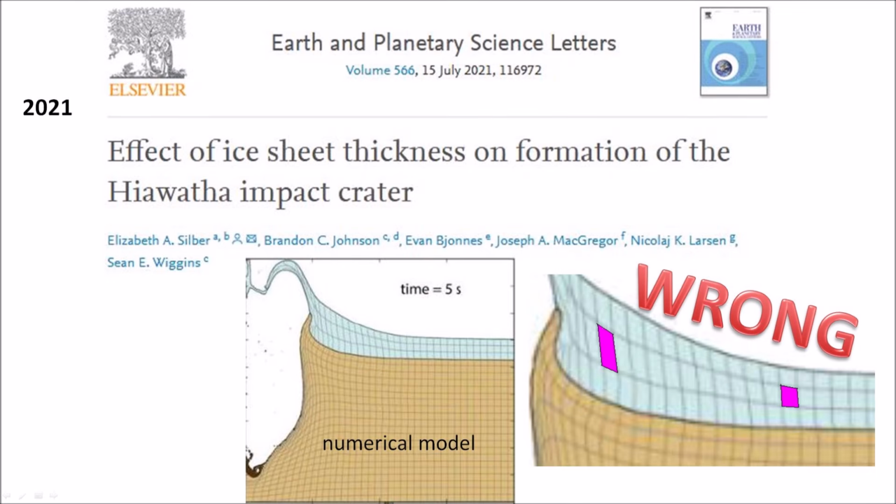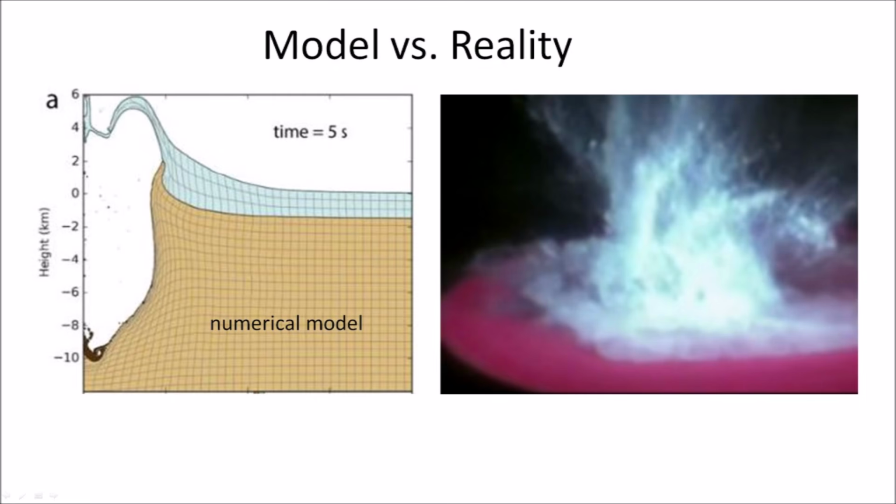The defective numerical model leads the authors to conclude that the impact of an iron asteroid would have melted 106 to 164 cubic kilometers of ice, comparable to the amount of water in Lake Tahoe, and that an additional 4 cubic kilometers of ice would completely vaporize. The computer model is wrong because it does not produce results that correspond to a real physical event.